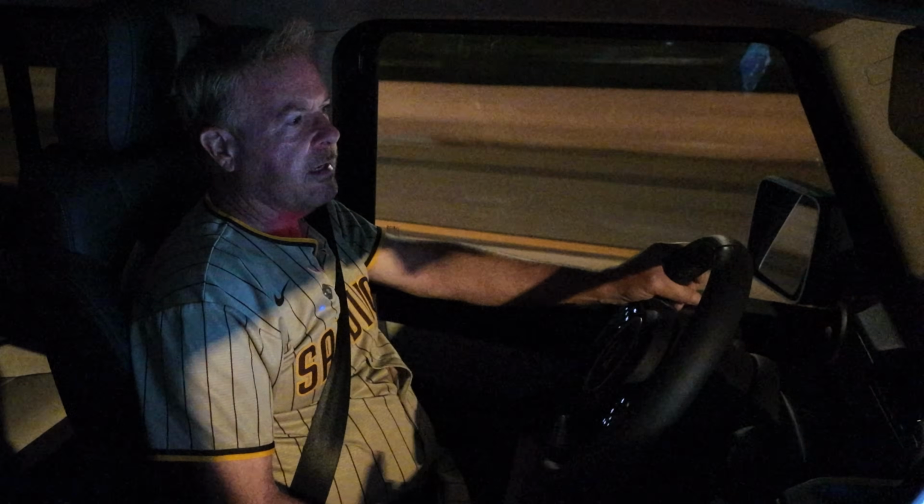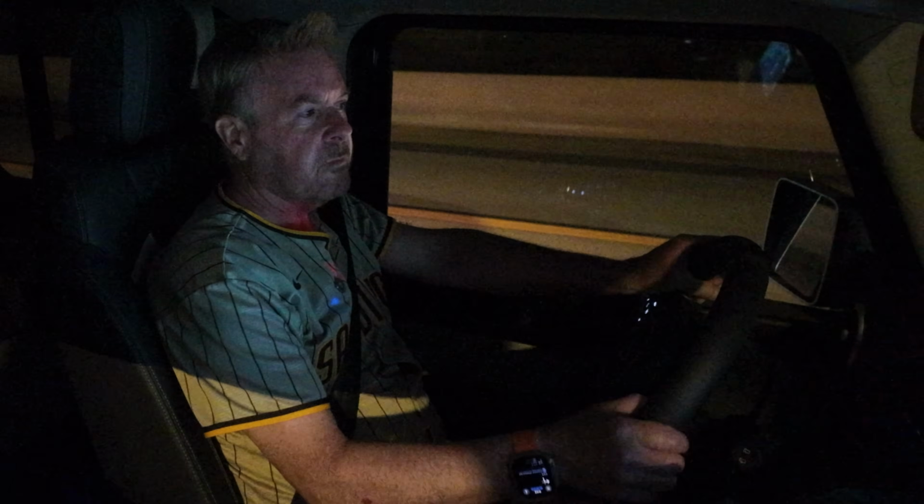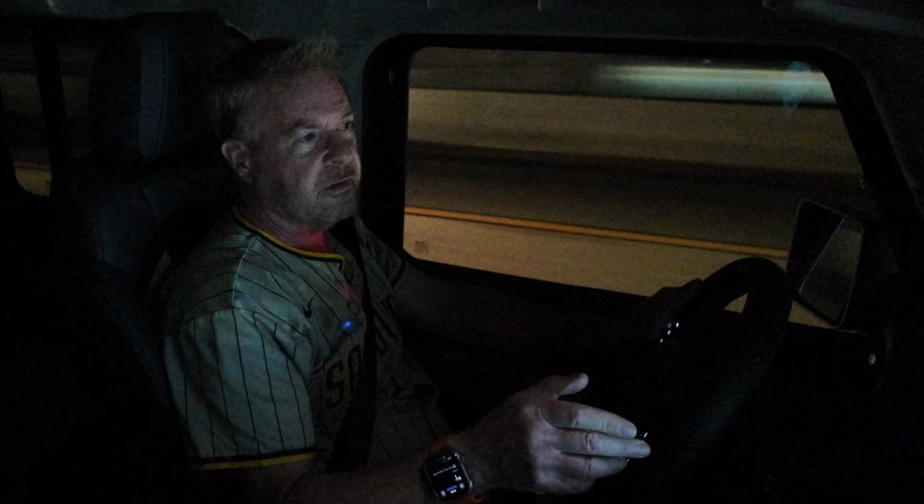In a parking lot, the key fob works from a pretty good distance. So if you're trying to find your car in the dark, you can hit your button and it will unlock the car and it lights up. So that's kind of a plus. And then when you lock it, you'll notice it makes a little beep. I think that's the setting that I have.